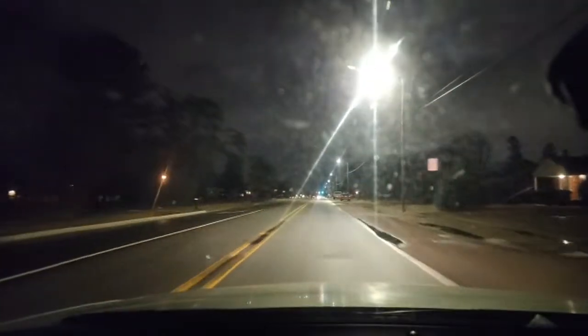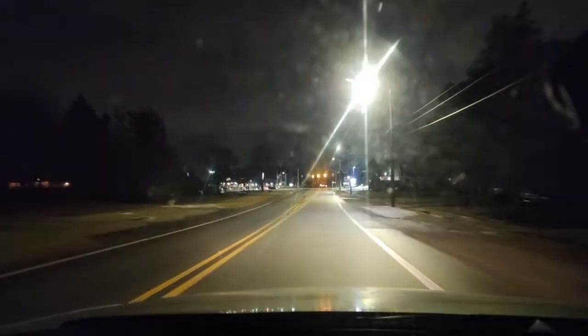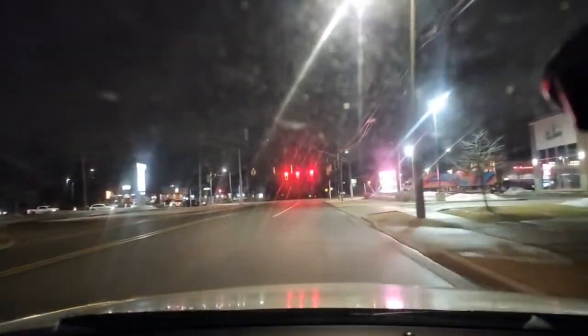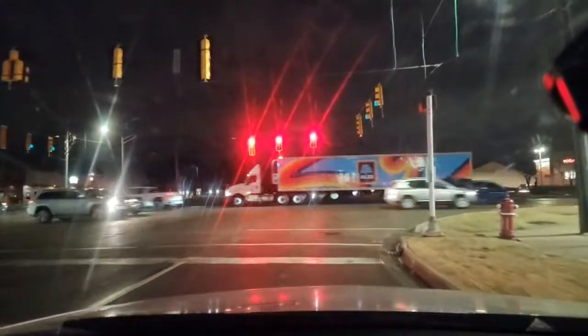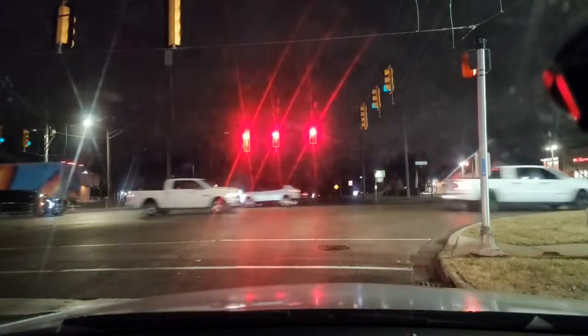This is a suburban area, kind of rural suburban. We got a double yellow line. We can't pass. We have the edge line to the right. We have to make a right turn at the light, so we want to squeeze our brake and use the ball of our foot. We stop at the stop line. That is this big, thick white line. The crosswalk is ahead of us.